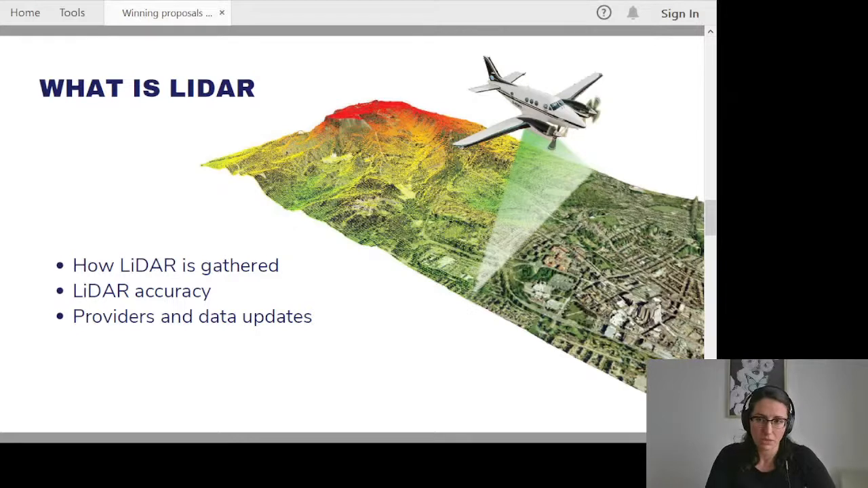As far as accuracy goes, the accuracy of LiDAR data can vary depending on weather conditions, on vegetation coverage, and the quality of the survey that was ordered and paid for.